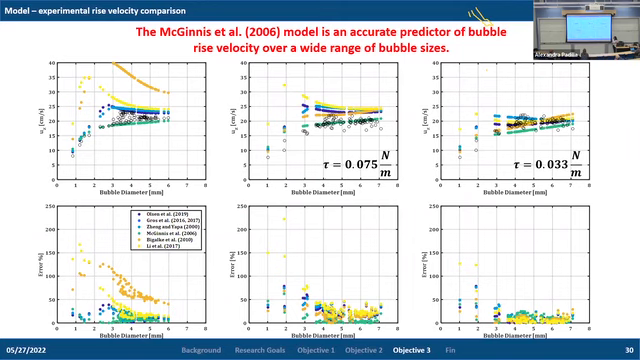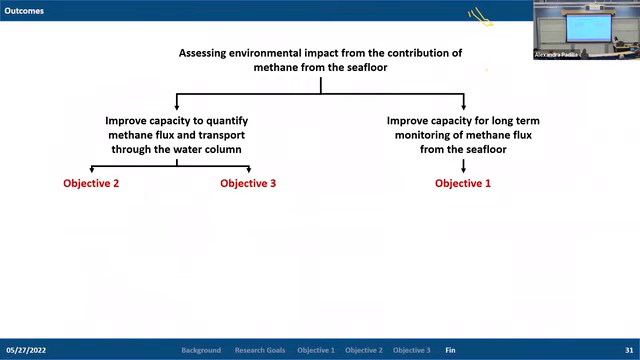This is important for when we start using this to calculate our estimates of volumetric gas flow rates, but also in understanding which model can produce a more accurate representation of rise velocity when we want to study the fate of these bubbles. And so with that, I just want to summarize some of the outcomes from the individual objectives.